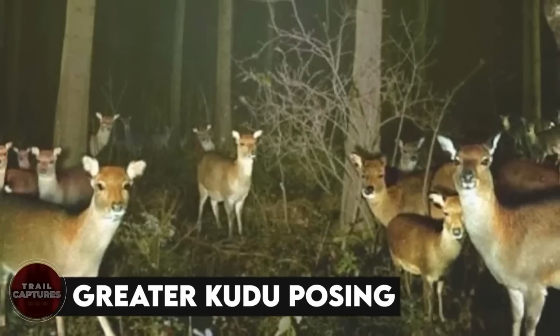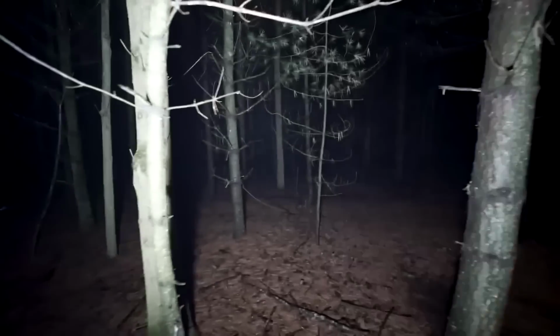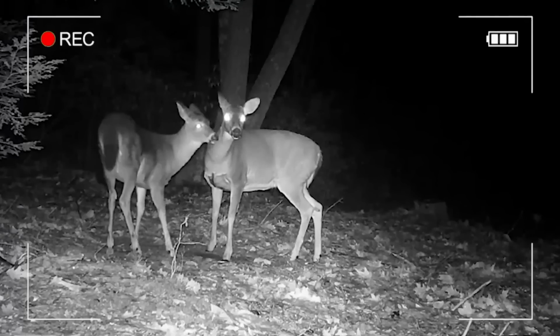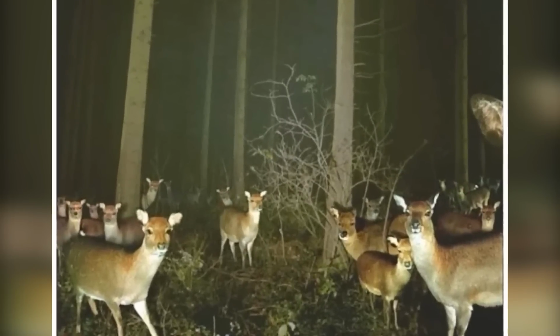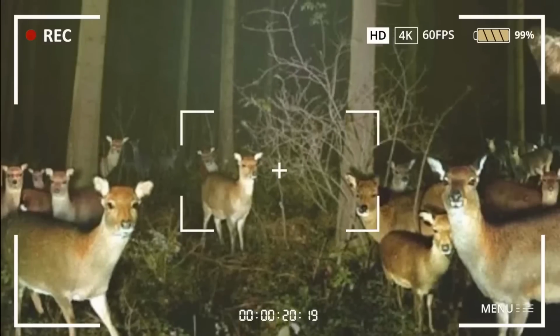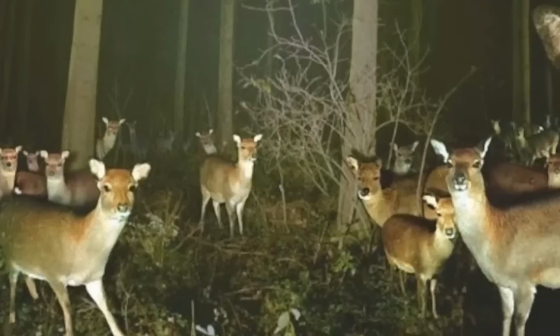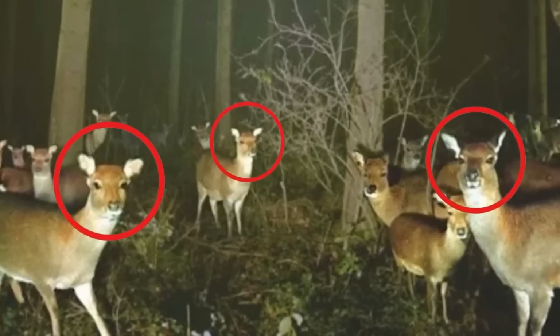Greater kudu posing. Amidst a deep dark night in the forest, our camera caught an unnerving sight. Just look at this photo of greater kudu posing for the camera. Look at the beauty of these graceful animals. Who would not think this scene to be painted? This has been captured by a trail camera. There's a message in the eyes of these wild yet elegant animals, and it seems like they want to convey something.